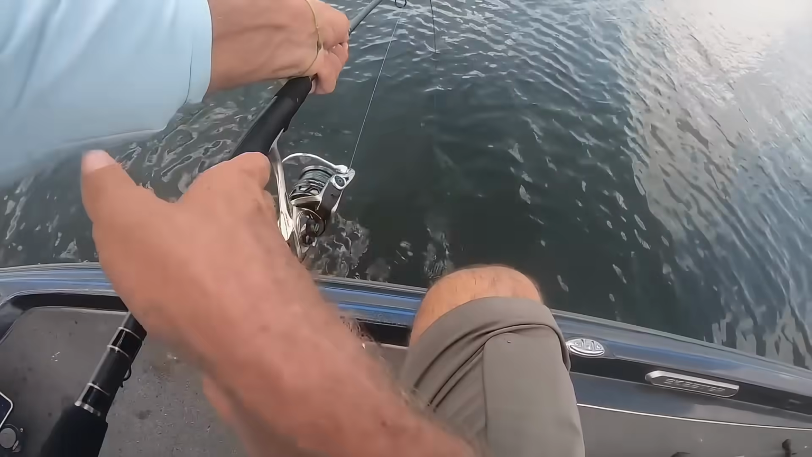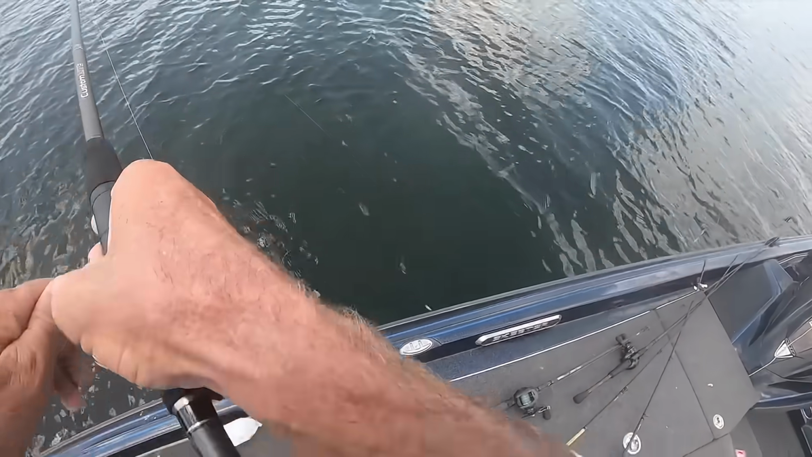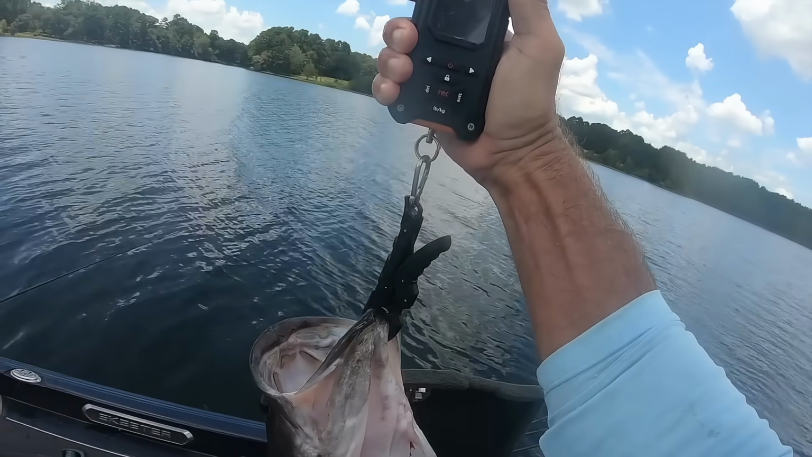I got my scales ready. Went and got brand new batteries. Oh, that's a 10, I think. Yeah, that's a 10. Yep. 10, 4.